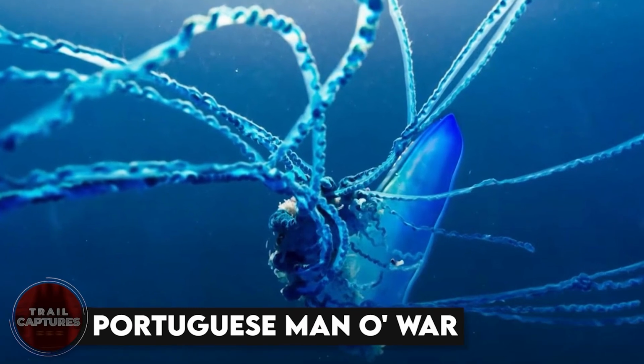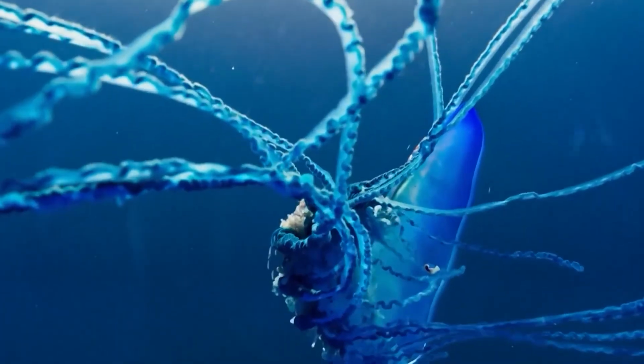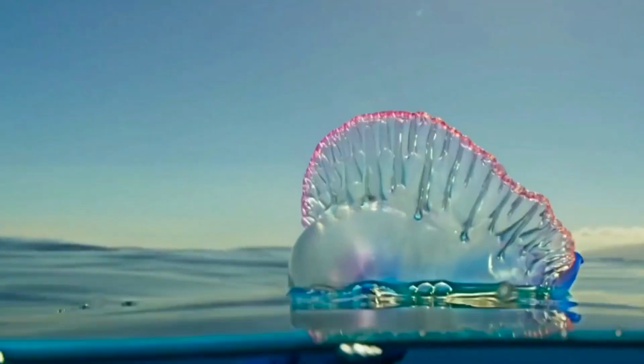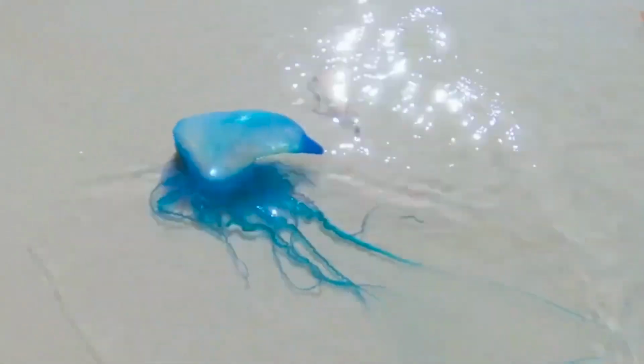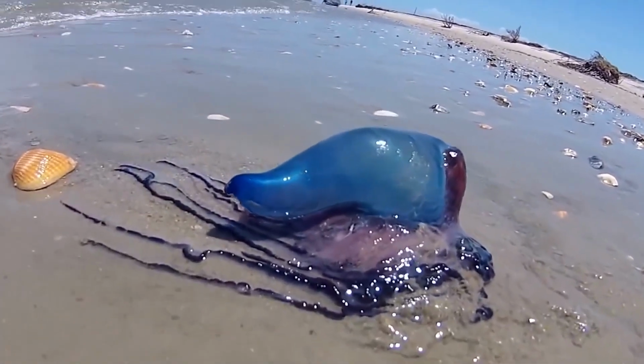Portuguese man-o'-war. This thing is like a freaky alien that was plopped in the ocean. It looks like a jellyfish, but it's actually a whole colony of different organisms working together, like some kind of underwater Voltron. But don't be fooled by its trippy colors and otherworldly appearance.